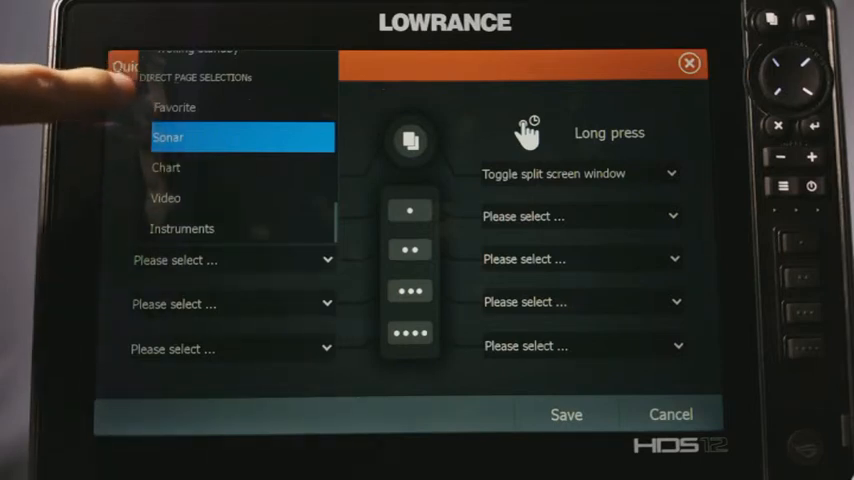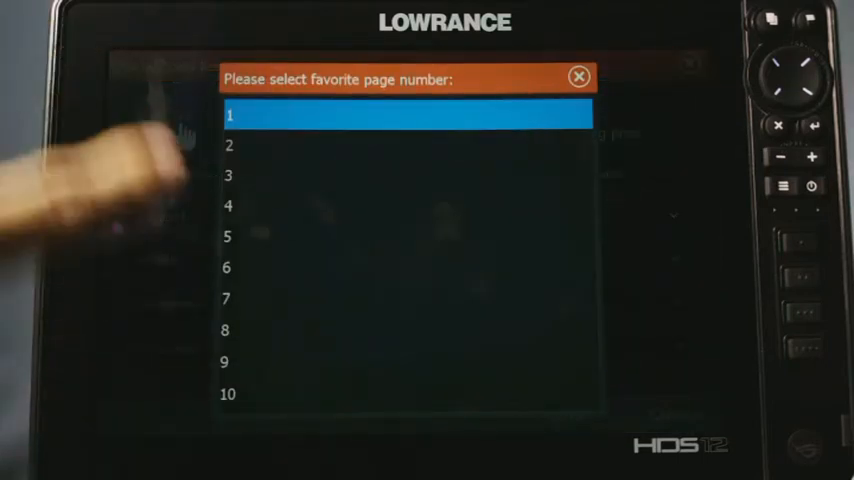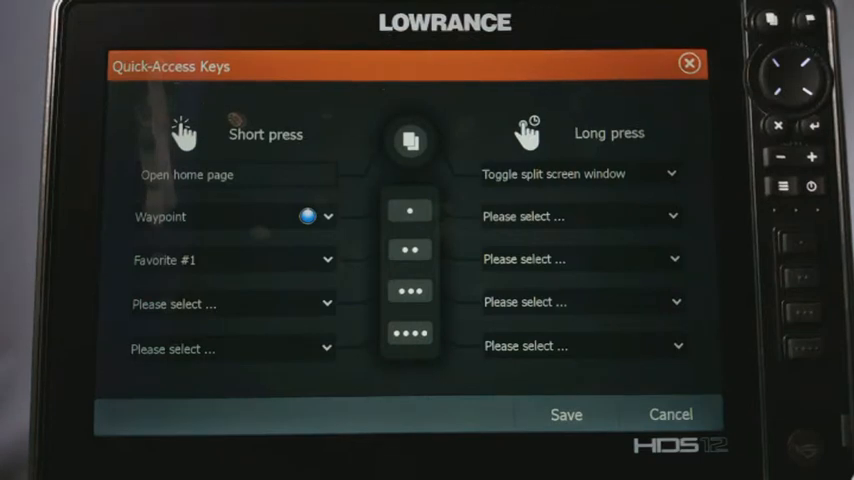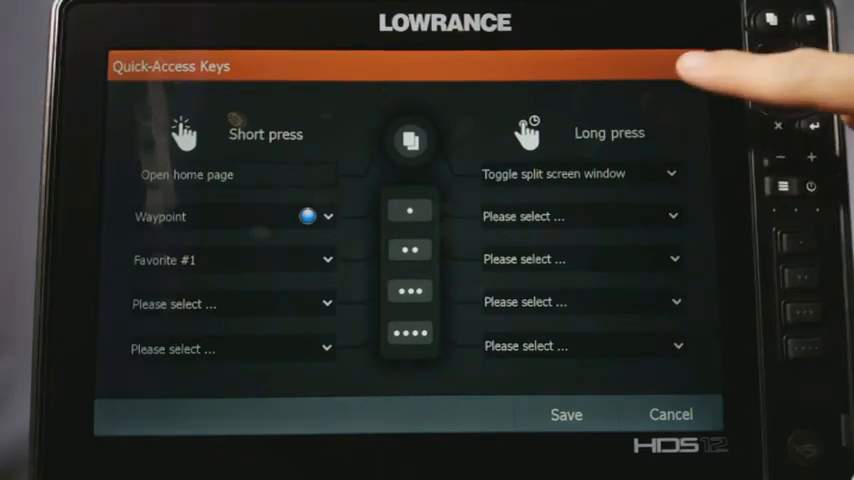Now, what you can also do is your favorites. Now, your favorites are your split screens you set. So you'll notice if I click on it, it brings me up a list of 1 through 10. Now, you have 10 split screens that you can set in the unit. And so you can go through and you set up your splits, and then you can choose which split screen that is that you want to choose. So I can just say I choose number 1.